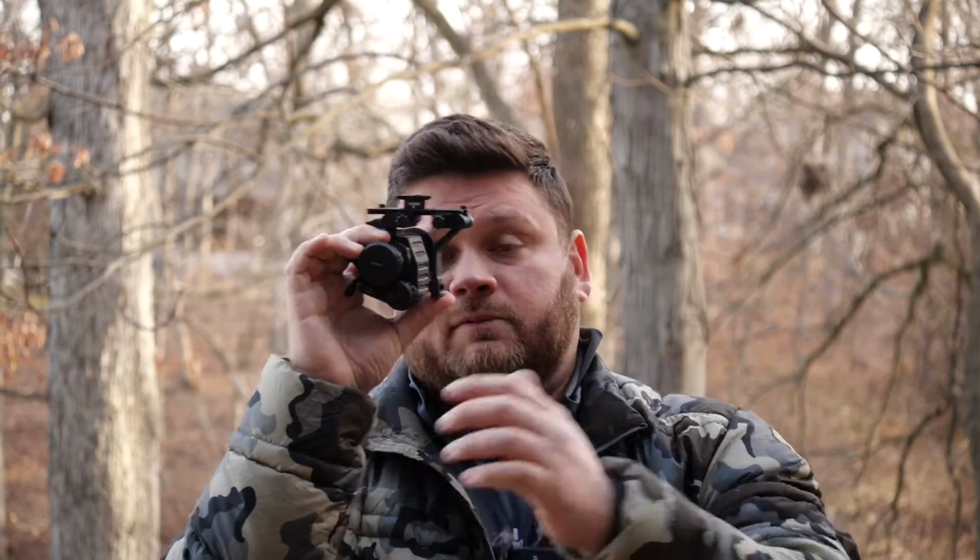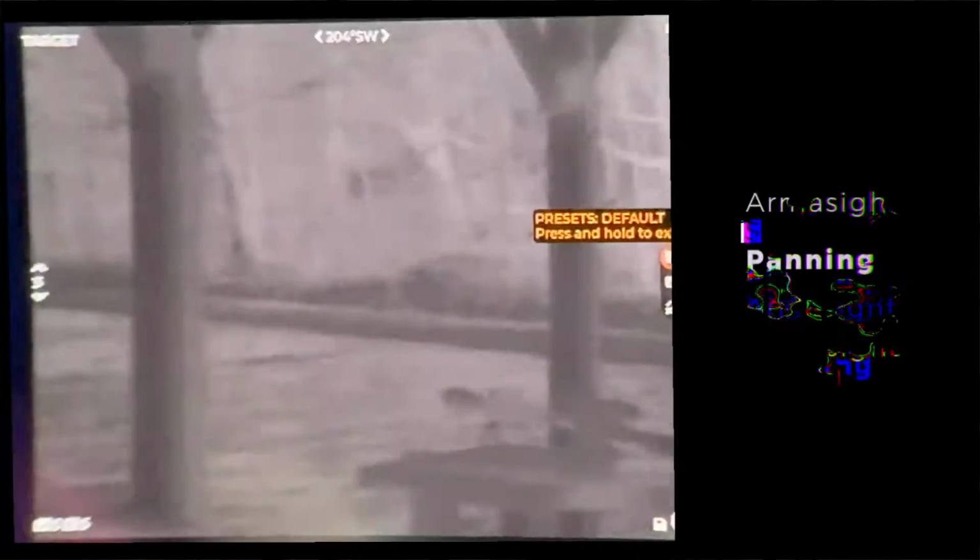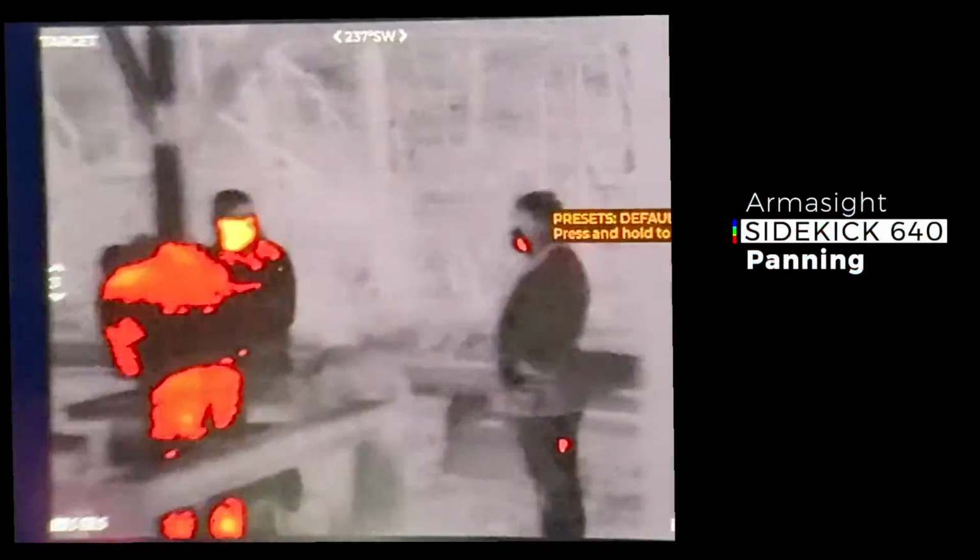So I know they're working on that already, so I'm not worried about it, and I was panning all night last night without that update and didn't have any issue. So all in all, it matches or beats the NOX 18 in field of view. It's about 70% the image quality.